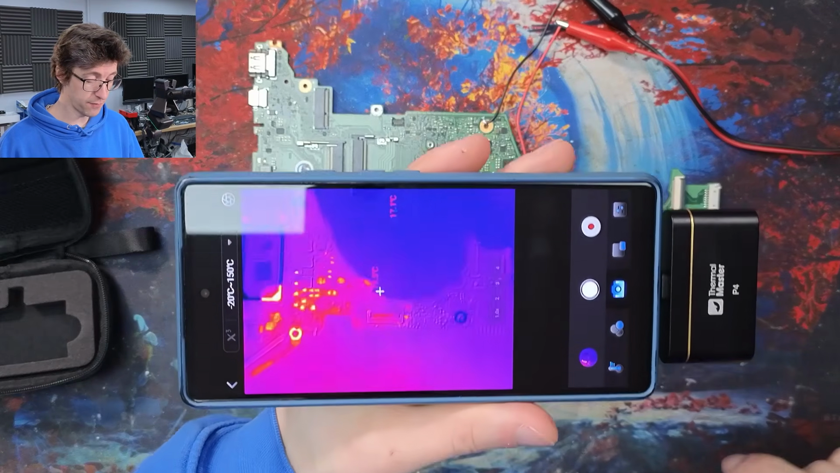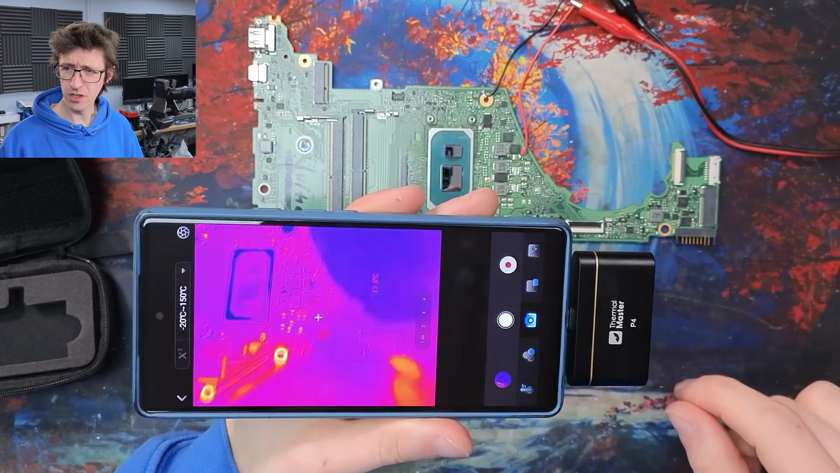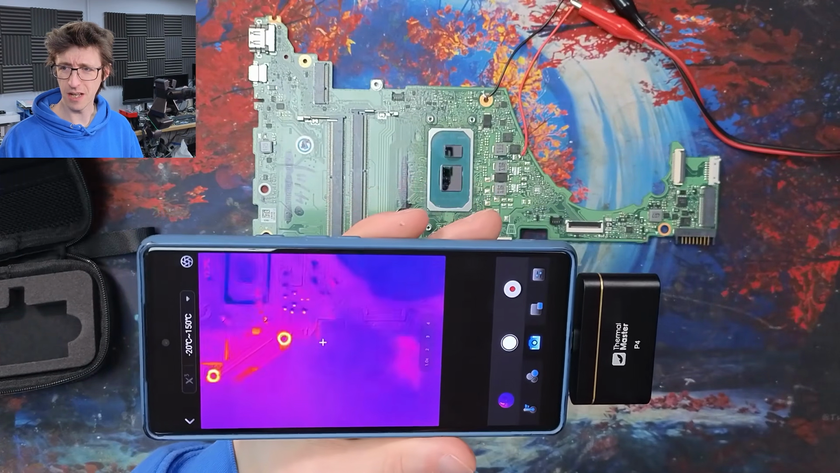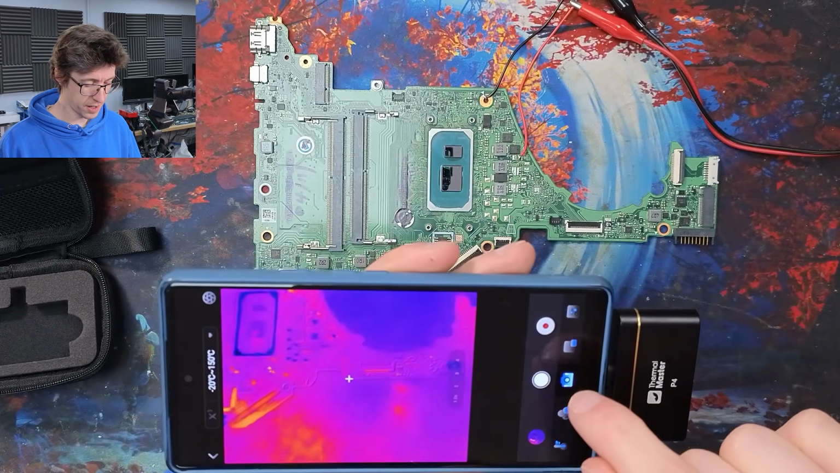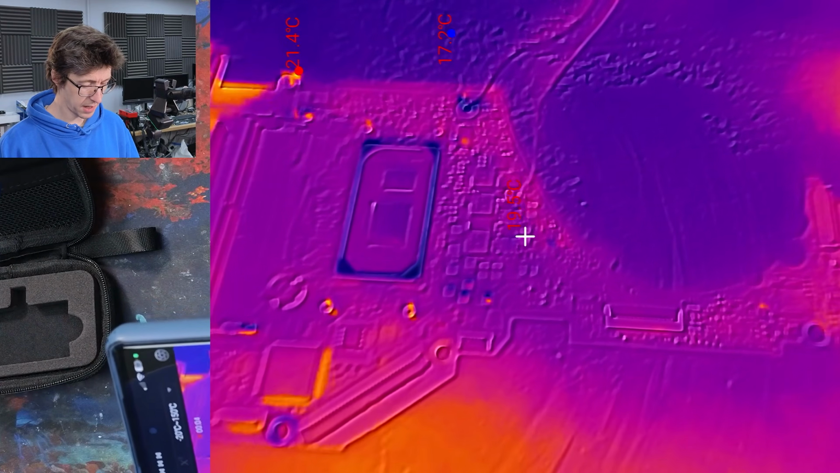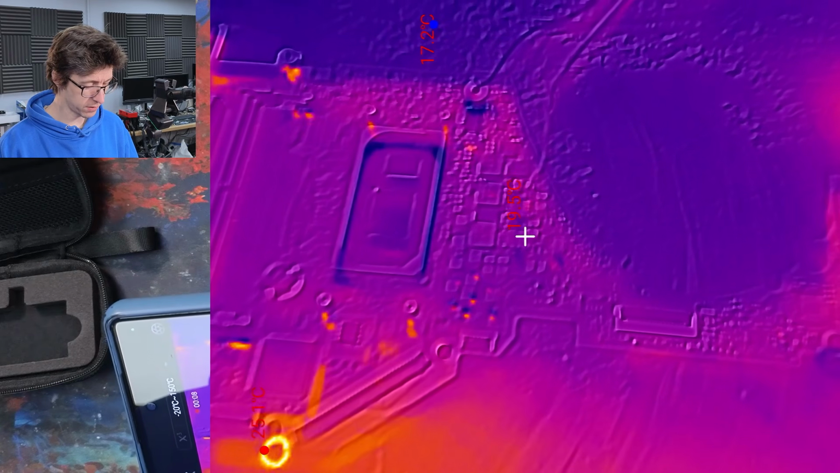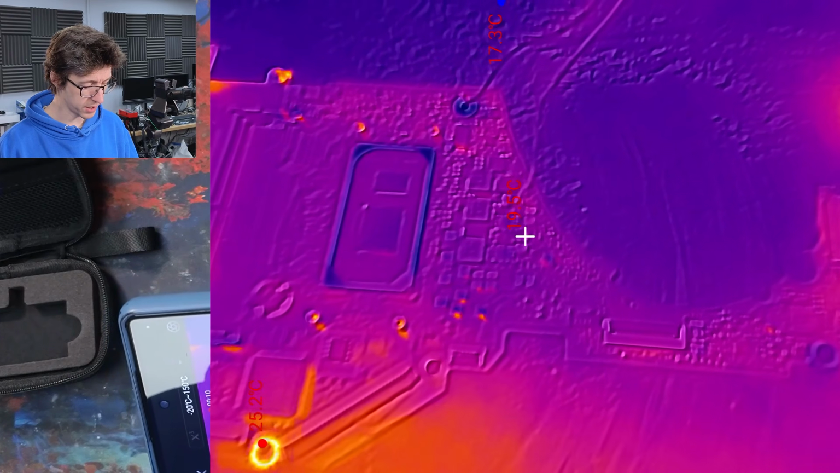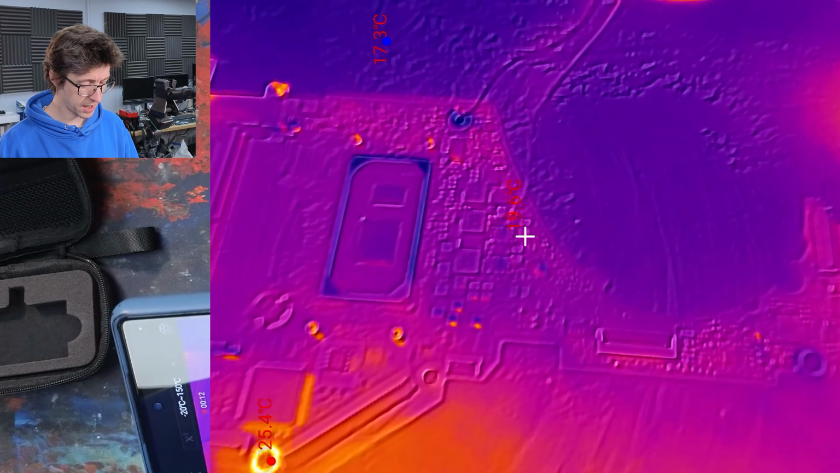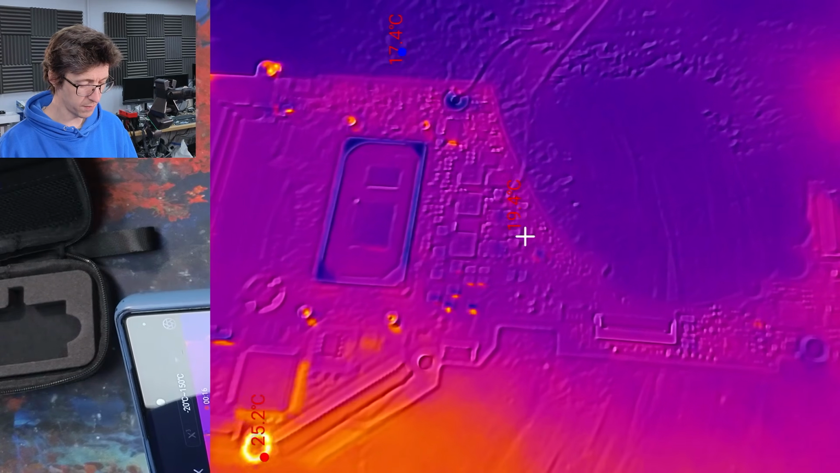So starting with the P4 here, I'm going to just hold this here. I've got to put it at a slight angle just so it doesn't reflect my light, which is kind of annoying, but whatever. Hold on my phone so you guys can see what the camera is seeing. And I can check the alignment as well before we start, so I can move this around until our dual vision is aligned. And also, I can change this intensity as I need it as well.